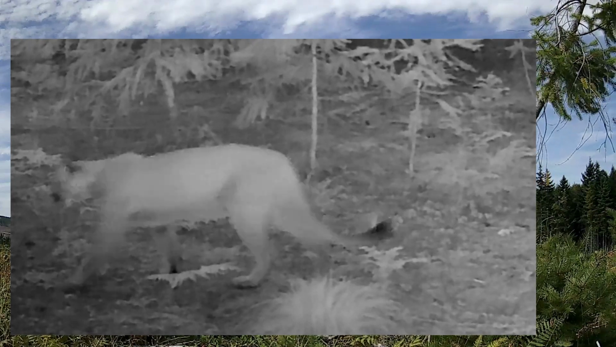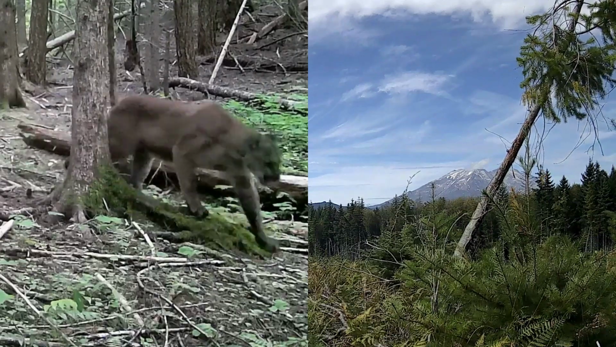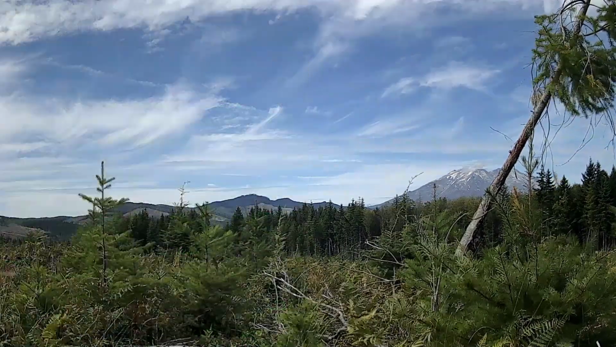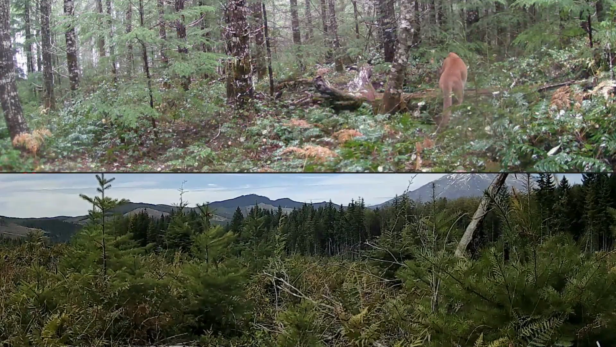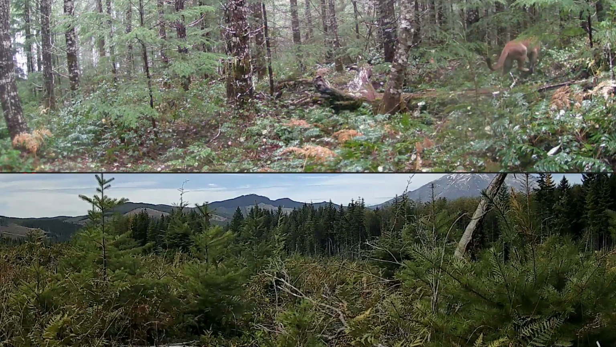They take down deer that are larger than themselves, and they take down elk, which can be 600 pounds. The way they do that is they get a hold of the head, the face, the throat, and hang on. It's a stranglehold until their prey gives up, and that's how they do it.